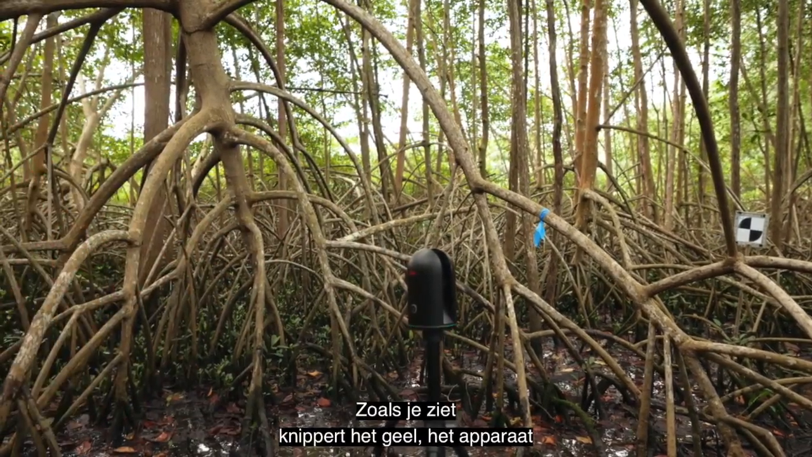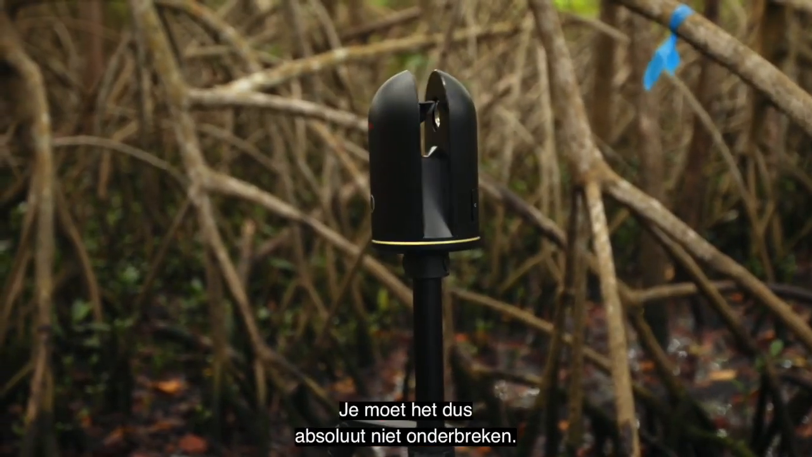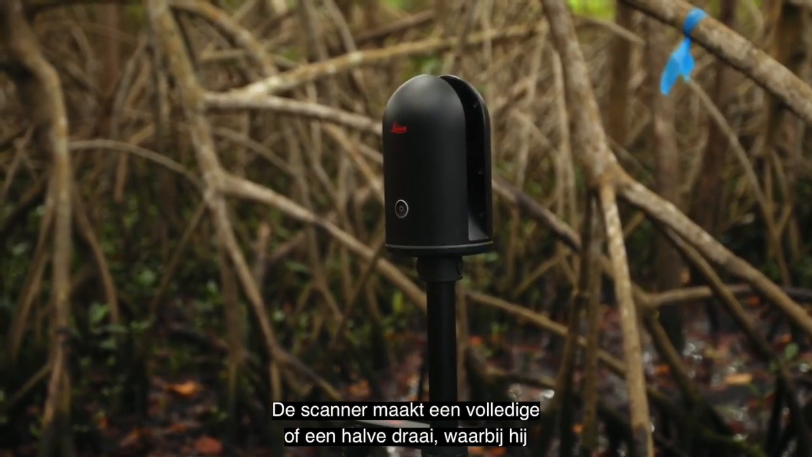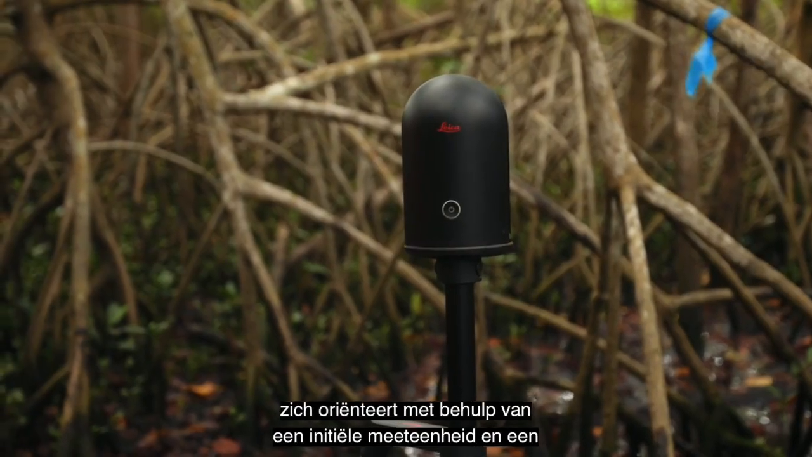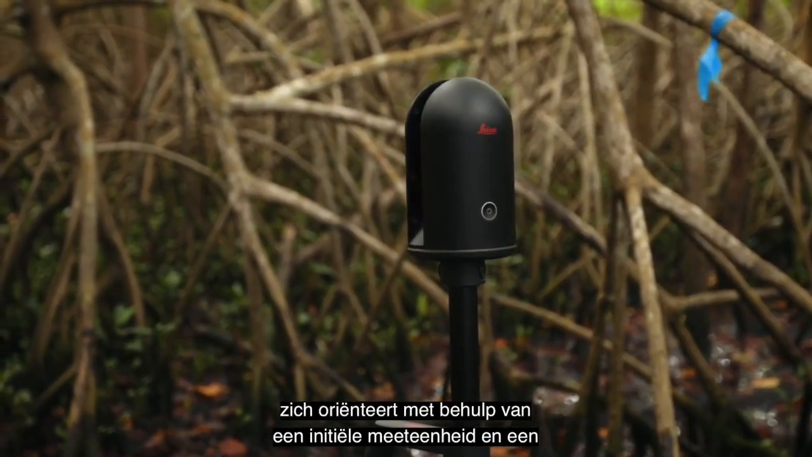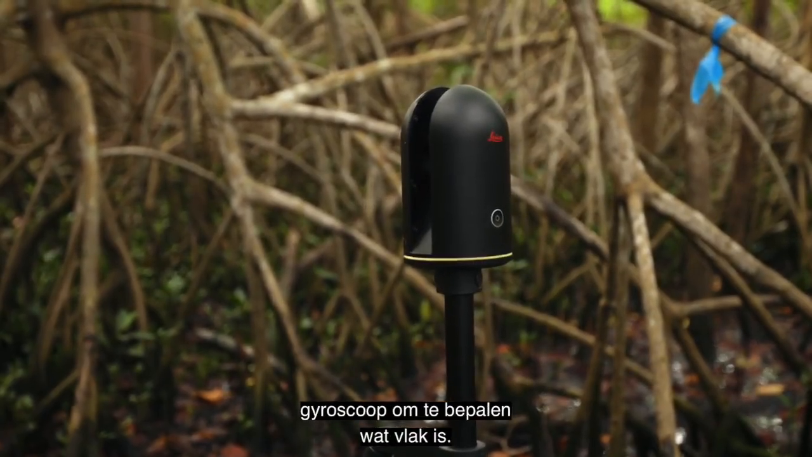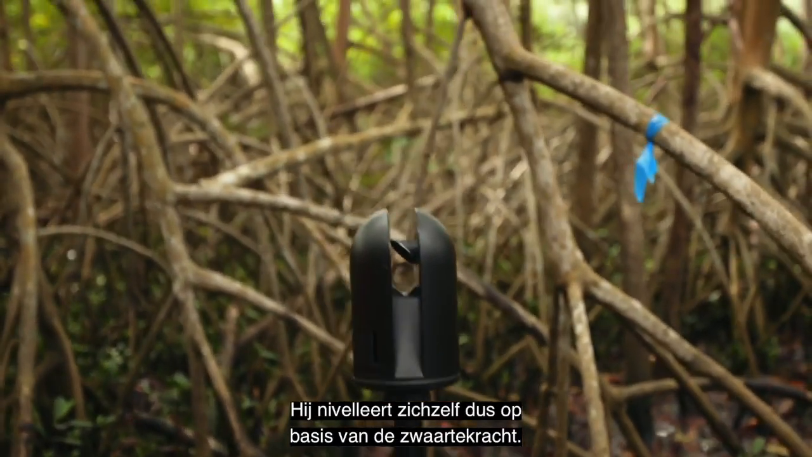As you see, it's blinking yellow. It's doing something. As you can see, it's preparing to scan. So you basically shouldn't be interrupting it in any way. The scanner does either a full or a half turn rotation. That is where it actually orients itself using an inertial measurement unit and a gyroscope to determine what is flat. So it's basically leveling itself based upon gravity.